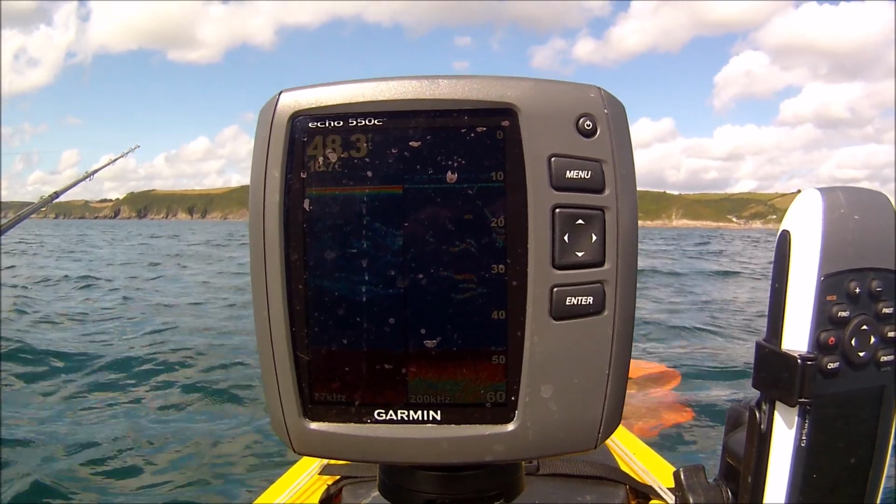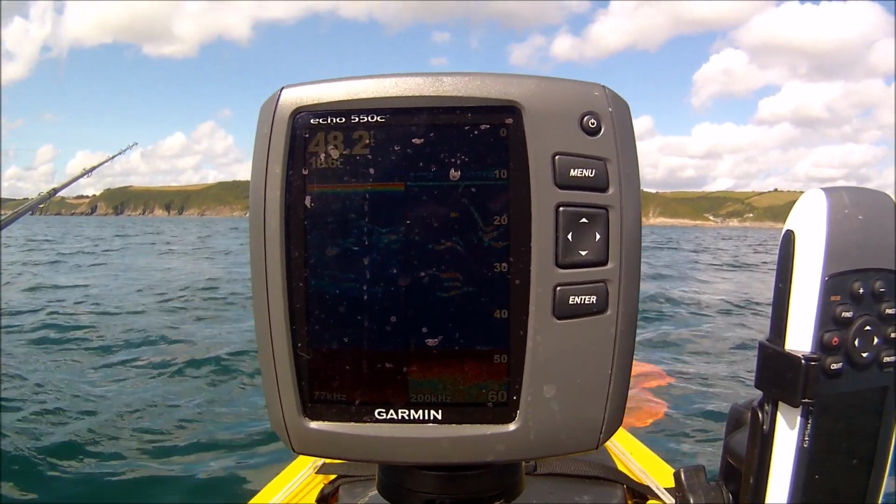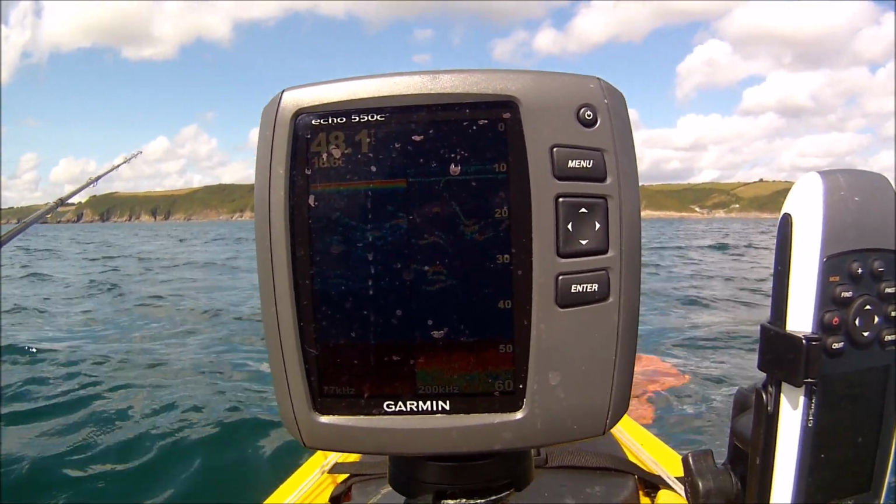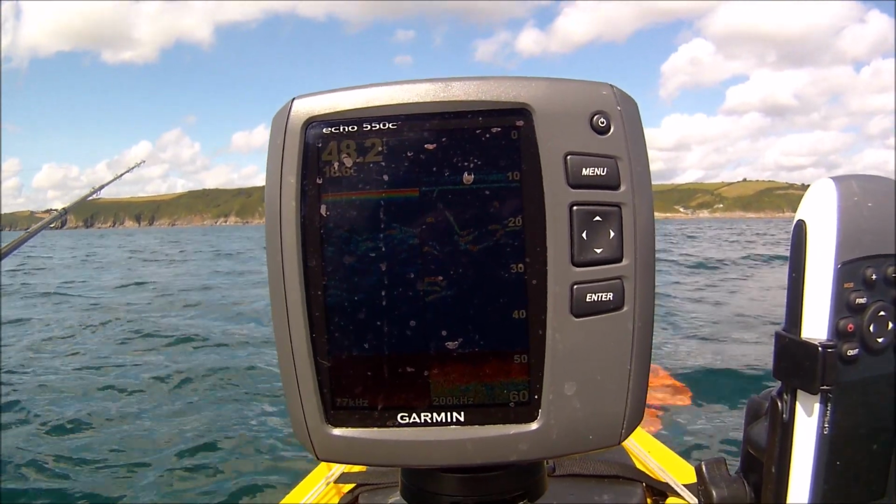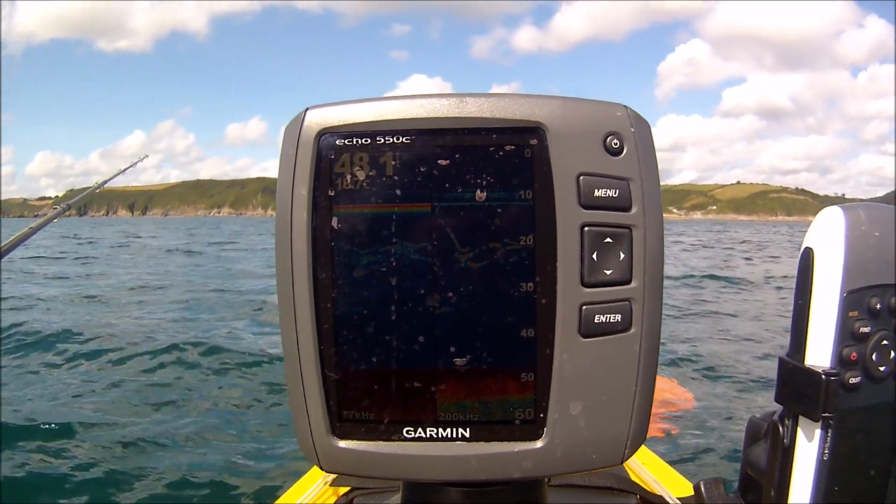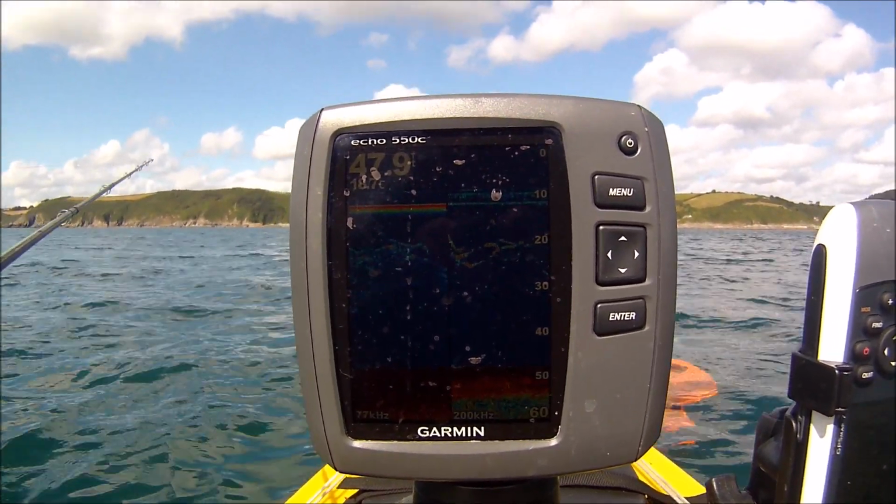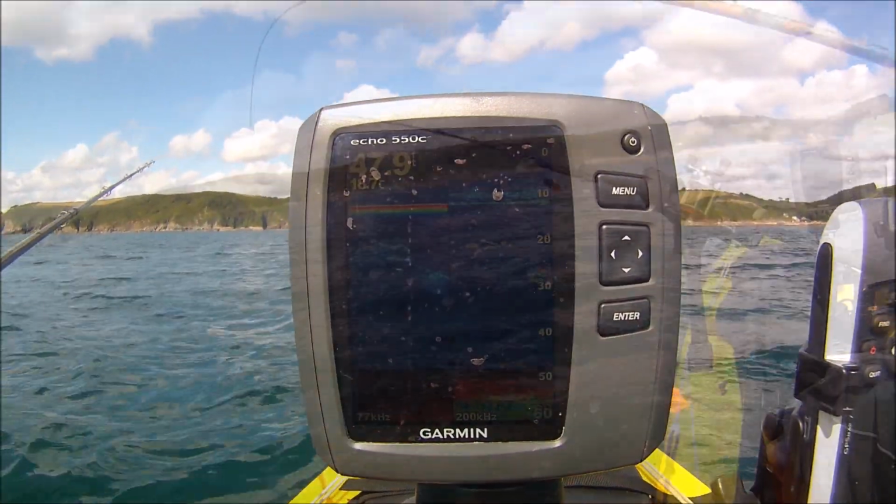And as you can see, there's absolutely masses of mackerel coming through there. I don't want them, I only wanted a few for bait. But if I wanted them, I could pick up loads. But there you go. Fish finders are not just for the depth of the water and the structure on the bottom. They do locate fish, and they are a great asset.